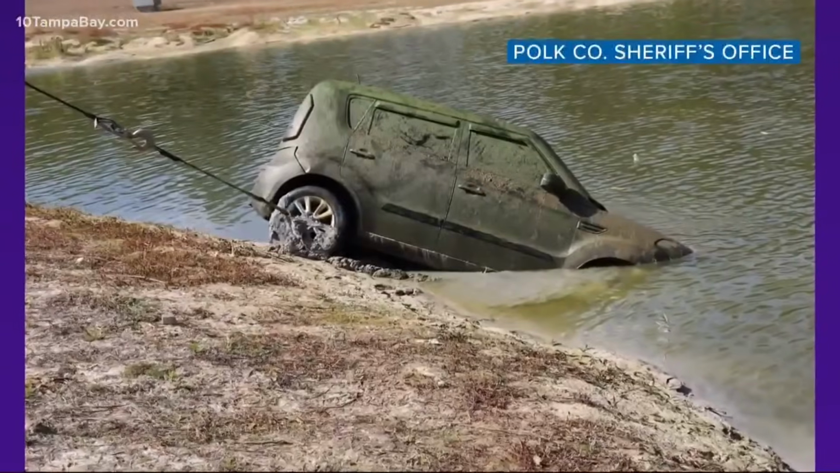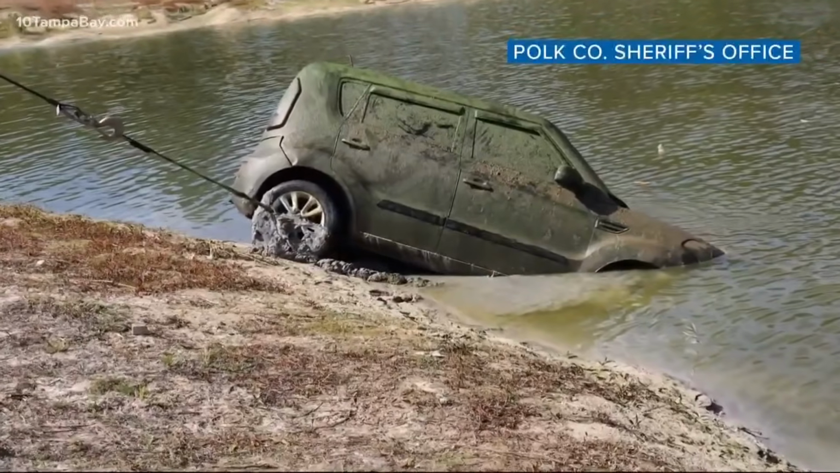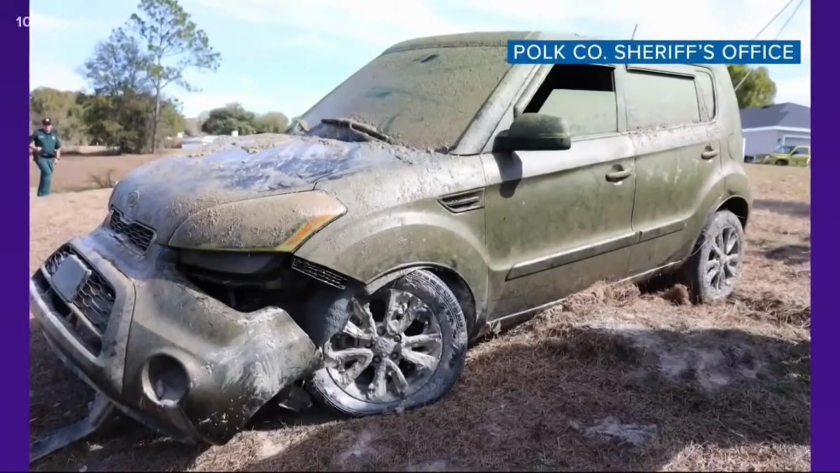New information about the person found dead inside of this car found at the bottom of a pond in Polk County. He says they found her. We're heading to his location now. We're gonna pack up and head over there.